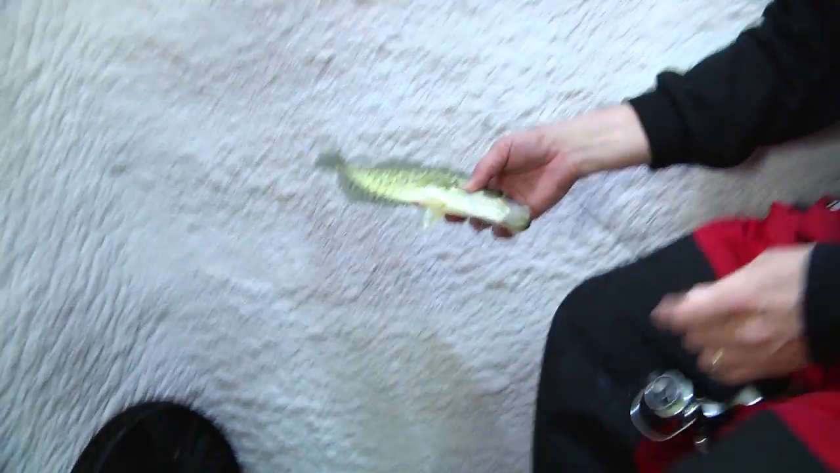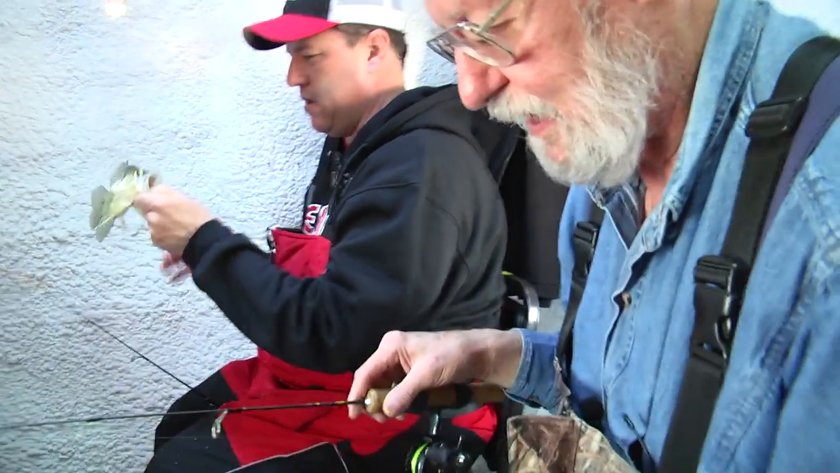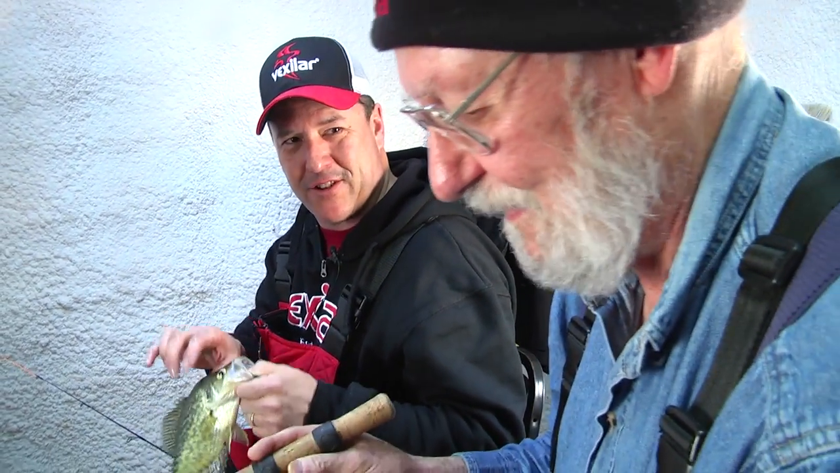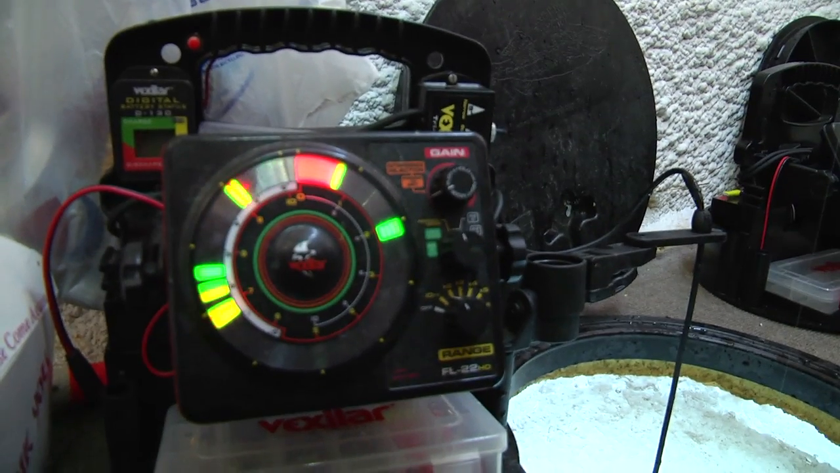Well, another thing too, when I make my own lures, I get the self-satisfaction of making something in the workshop, going out on the lake, and then fooling the fish to bite it. You know, hey, I accomplished something, you know. He's charging it. There it is.